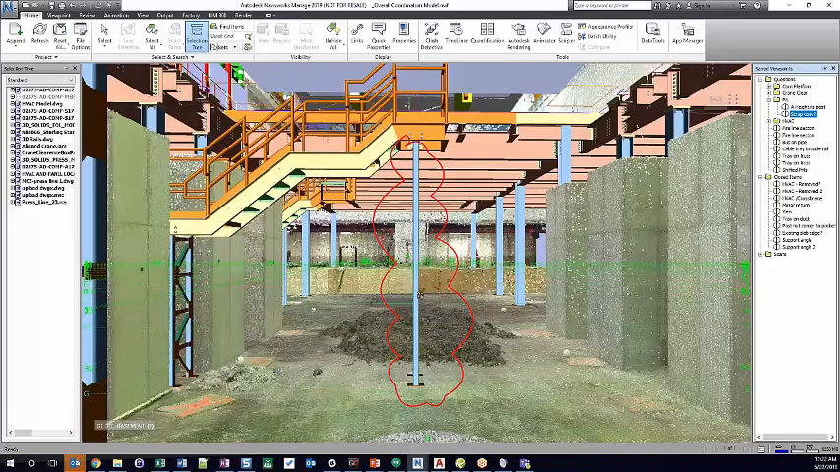This post is right in the middle of a scrap conveyor that needs to come through here and obviously needs to move.